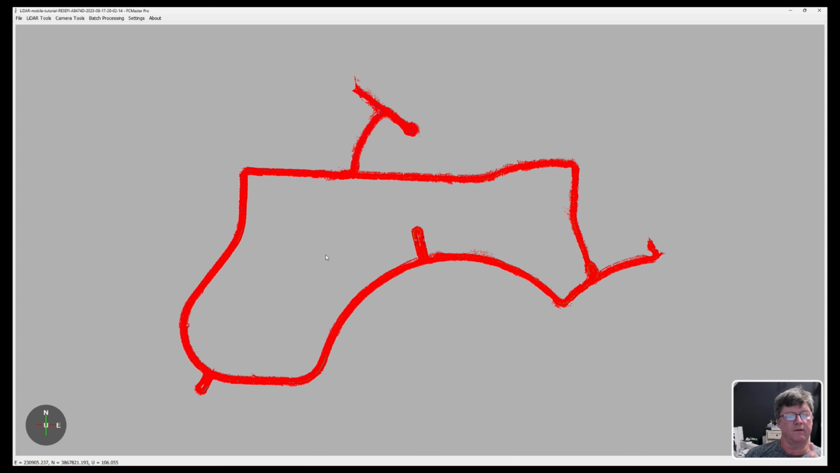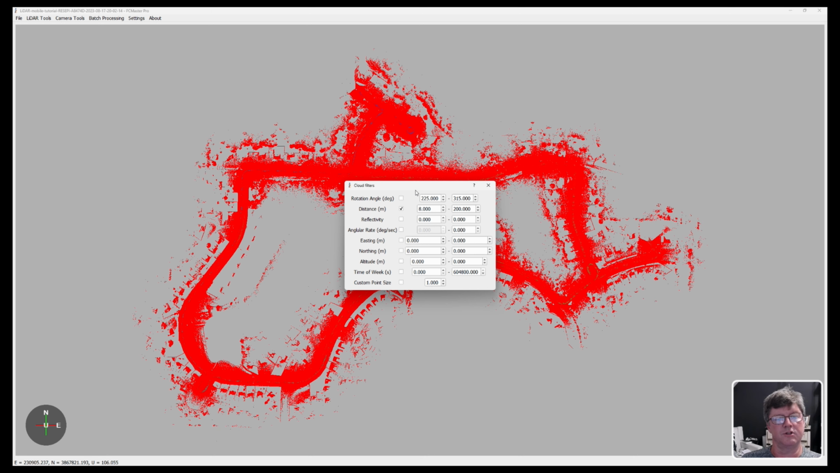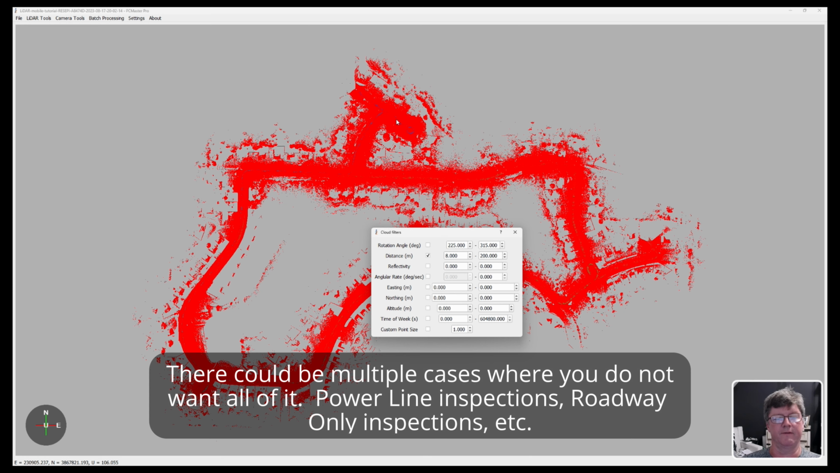All right, so now that the LiDAR has been populated on the screen, here's what we're going to do. I'm going to go up to LiDAR Tools and go to paths. Well, actually, no, first, just to show you, I'm going to go to our cloud filters. This is really more important when I go over the aerial LiDAR. For the Resepi LiDAR unit, this cloud filter comes into play for the aerial LiDAR more so than for this mobile. But I'm just going to turn off the rotation angle, because when we do the mobile LiDAR, we don't want to filter out anything. I want all of it, okay?